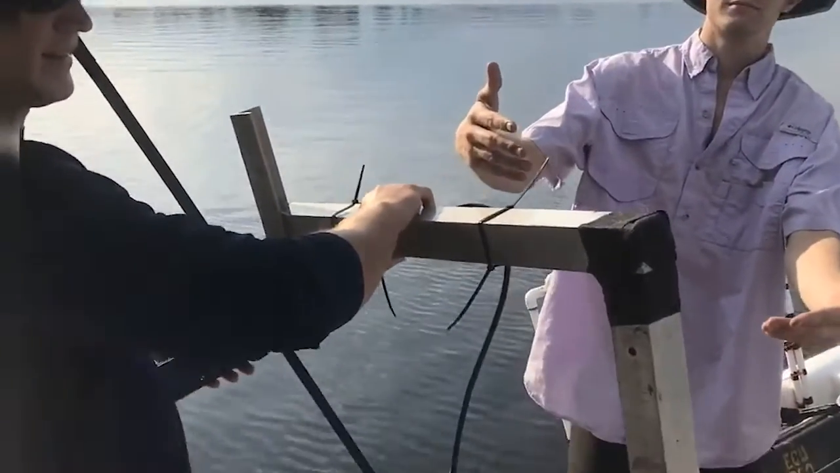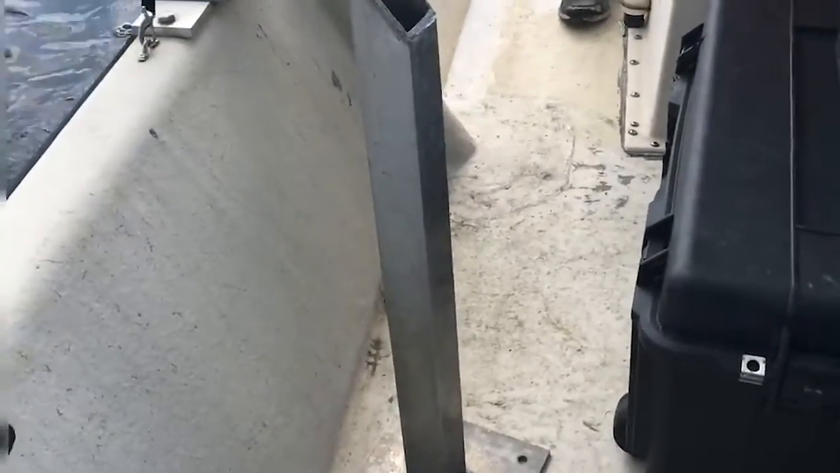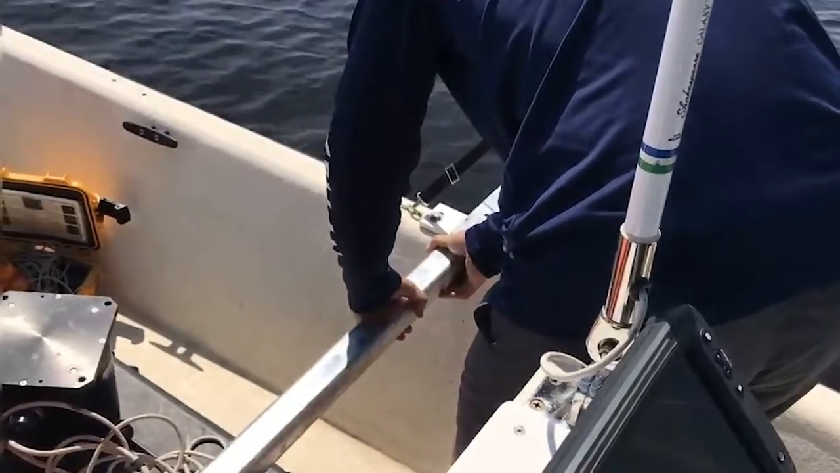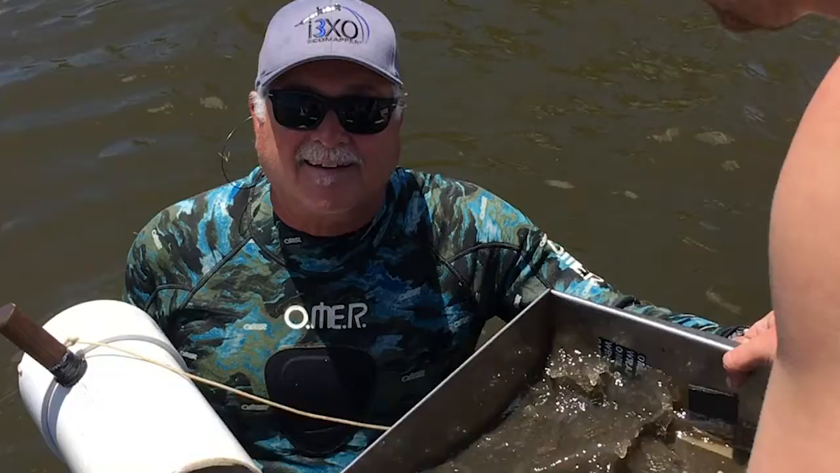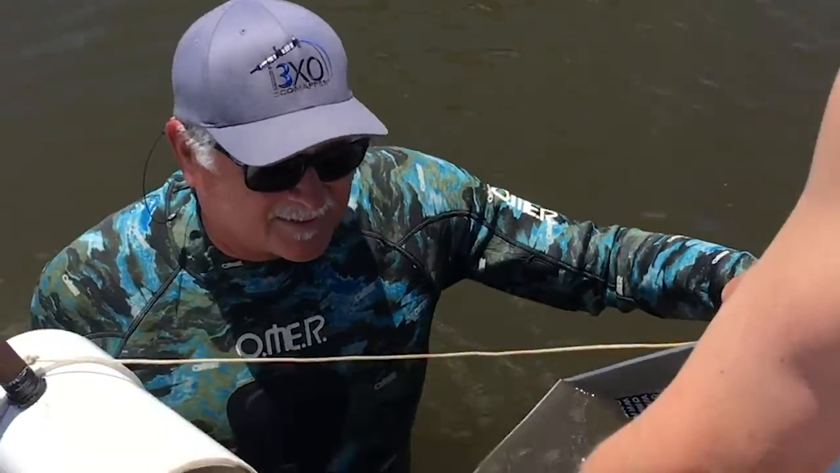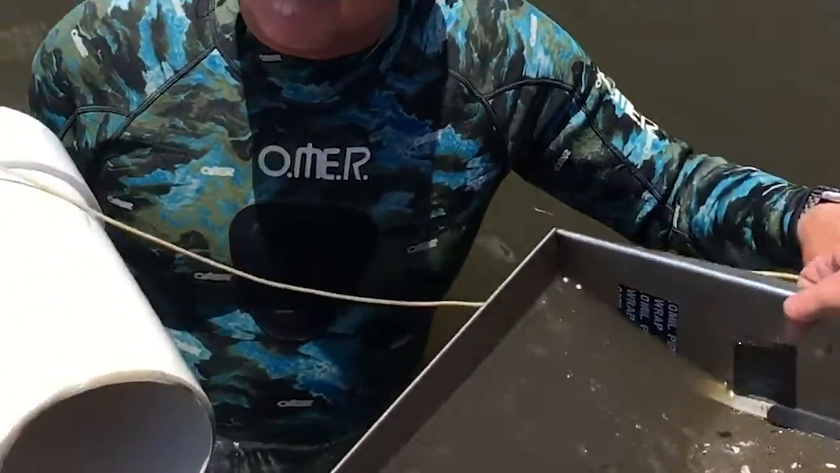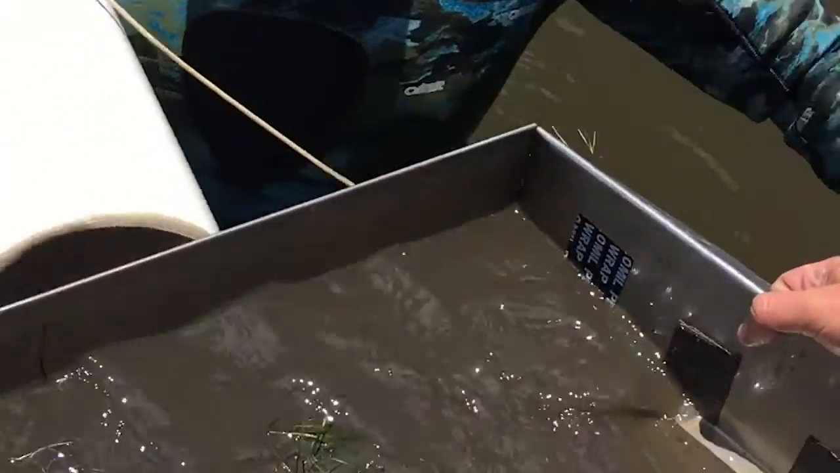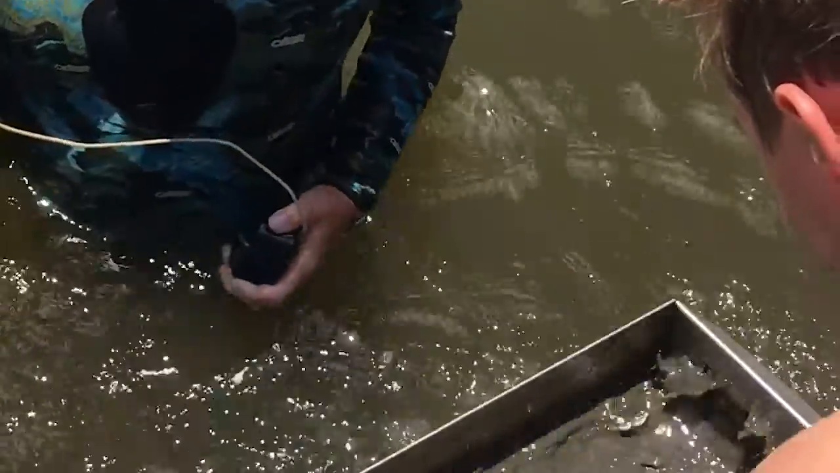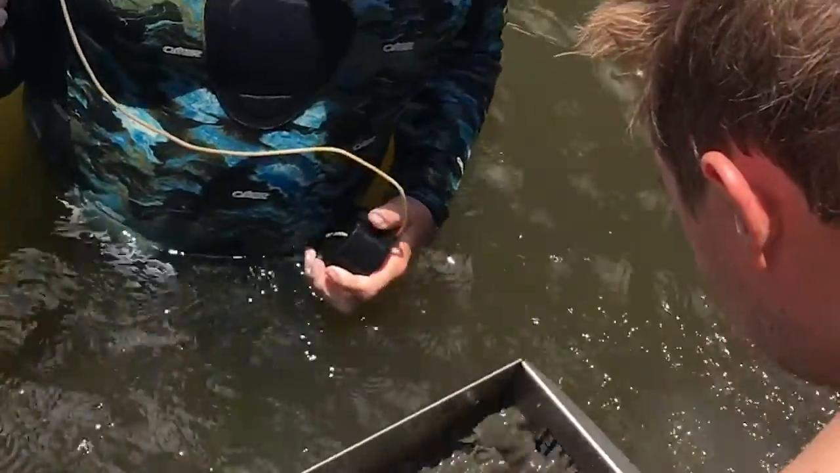This is the boom setup. We have a new arrangement with the metal boom, Biosonics transducer on one side and Lowrance on the other. This is a coring. After the sonar has been completed, we go and take quadrat samples.